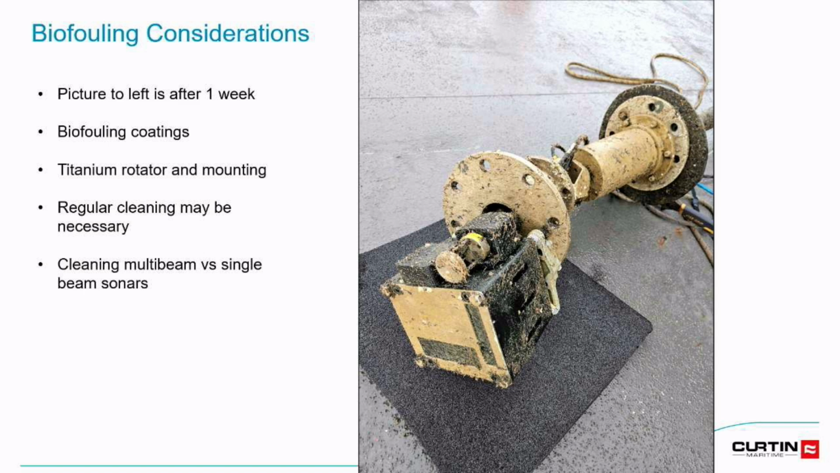Another consideration is biofouling. This picture was actually in Puerto Rico, so it was warmer weather, but this is what it looked like after just one week in the water. One thing to consider is these sonars are going to be underwater every day for however long you're dredging. So you might have to go with some biofouling coatings. Actually, you really should. Otherwise, this will happen.